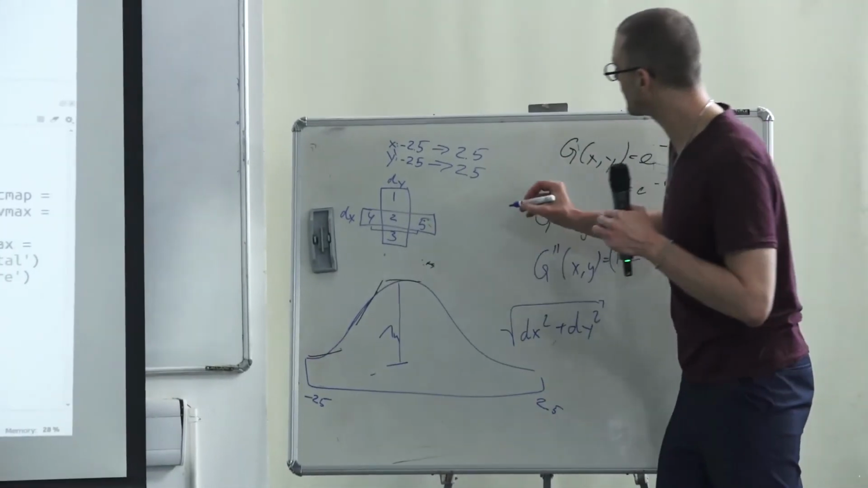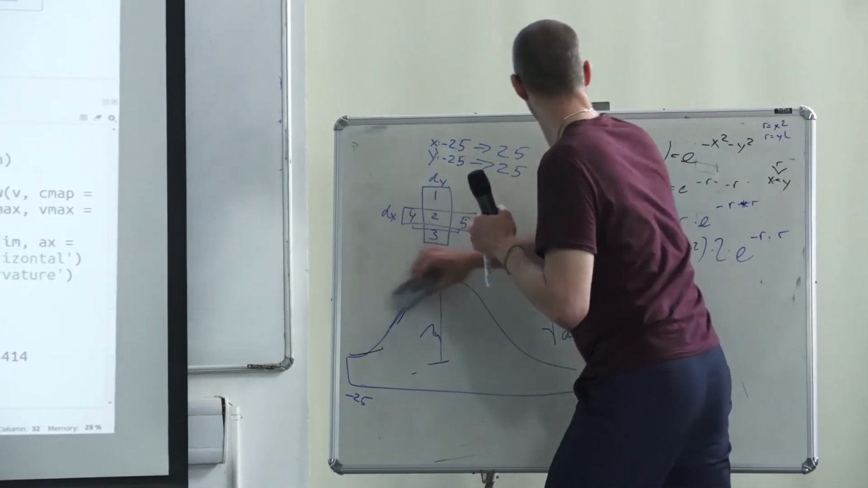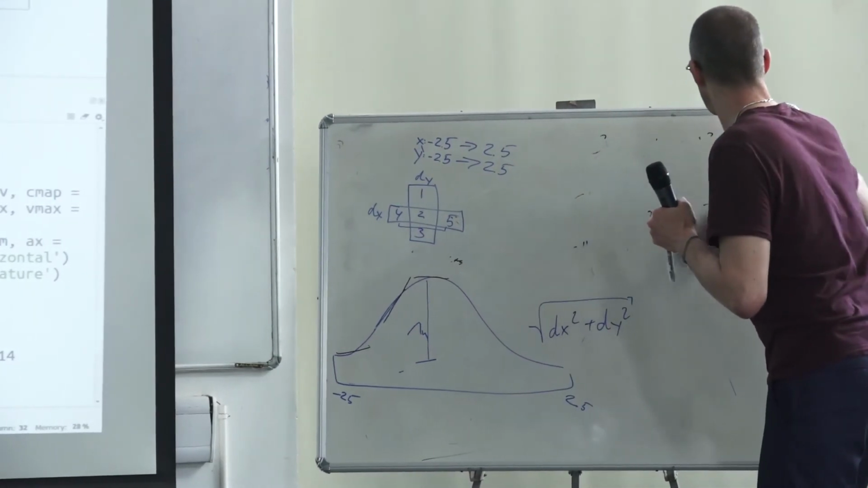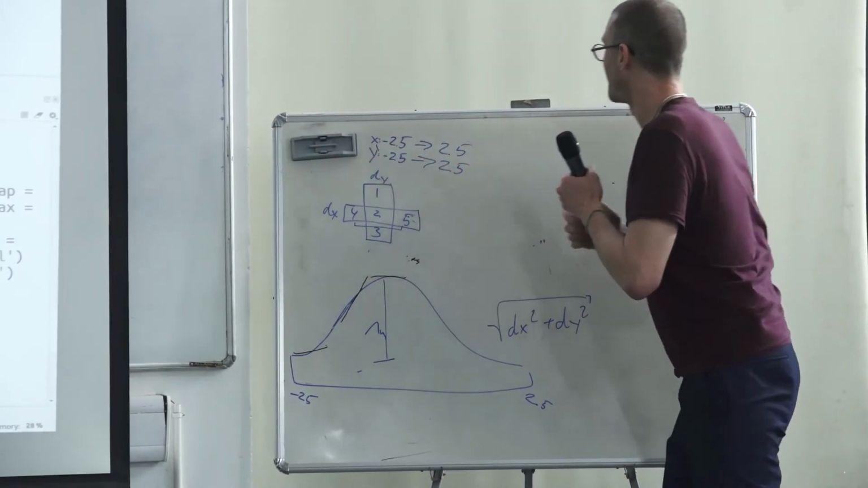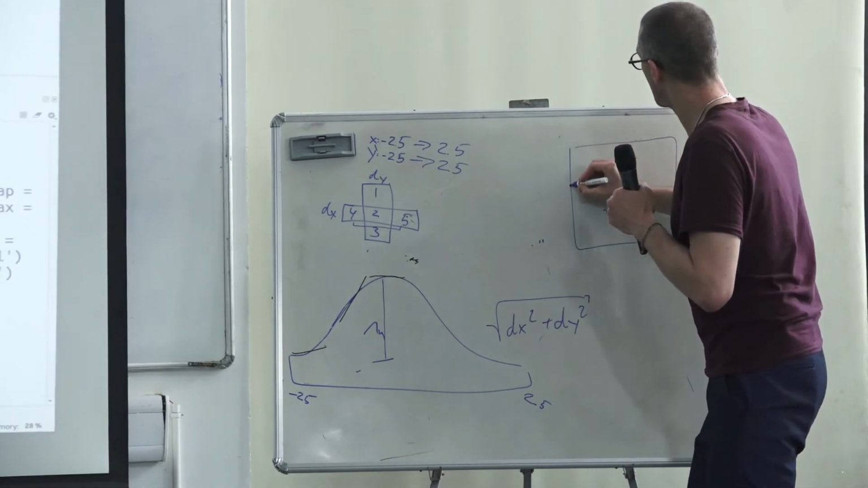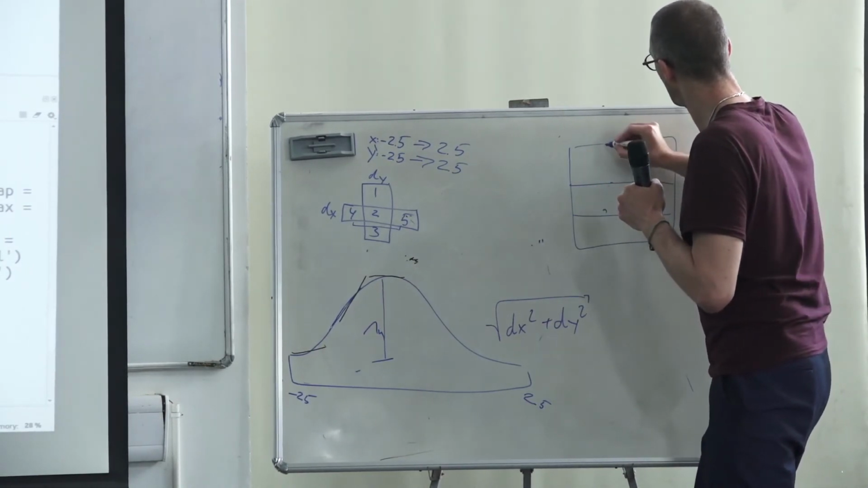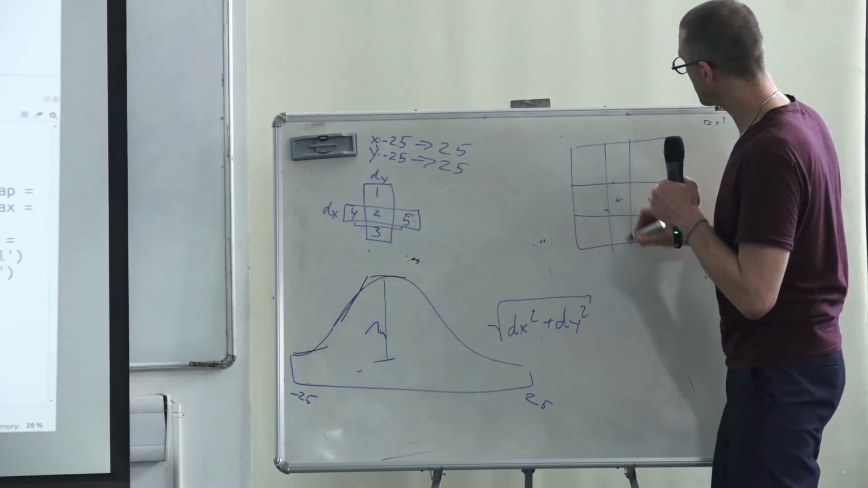So if you're thinking about your grid, this is your grid cell size. You have the grid that you're looking at.